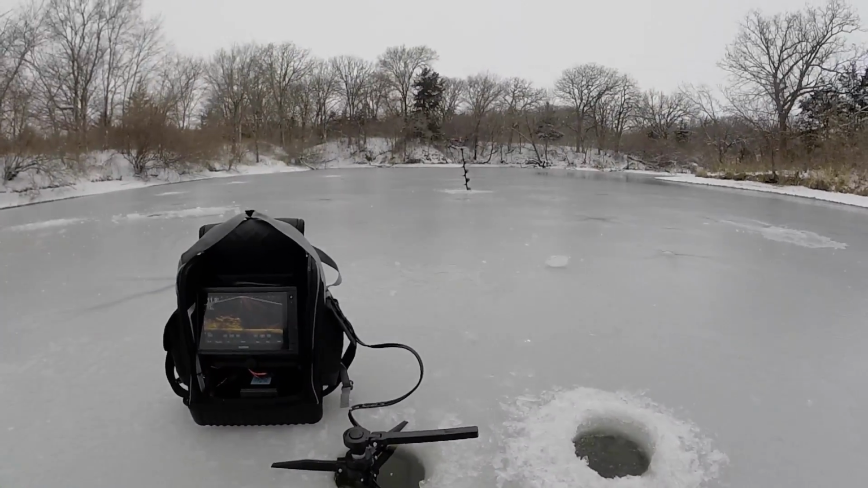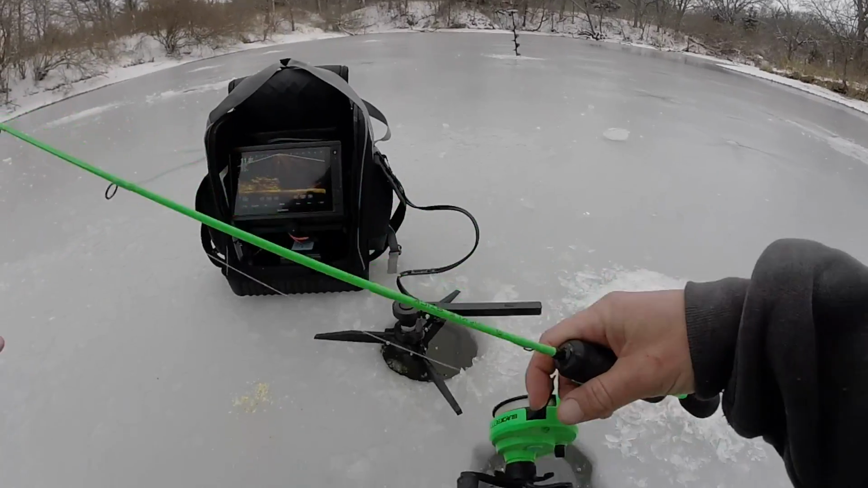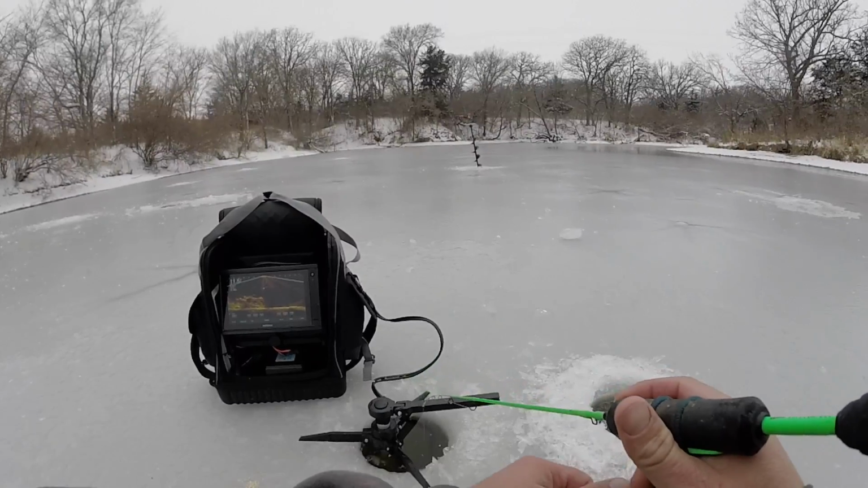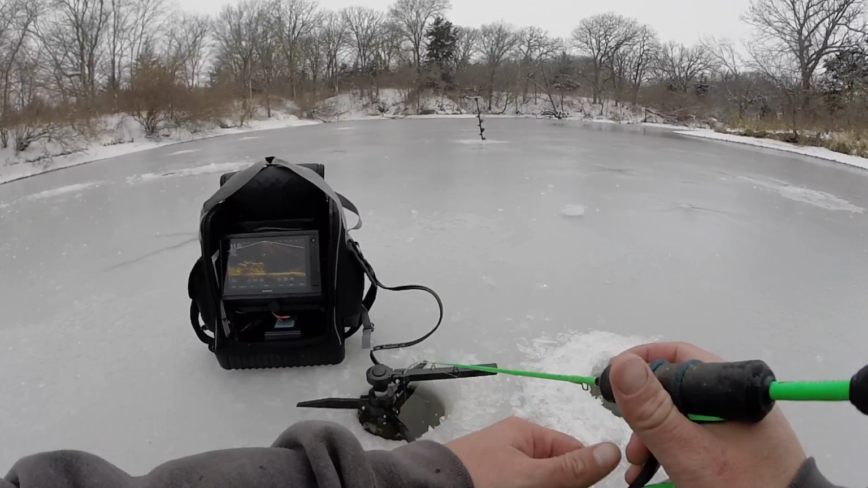But seems like there's kind of a couple different year classes. You got real big, or real big for here. 12 inches is real big in my book. And then you got real small, and I guess now you got schmedium, but hopefully we can find a few more of those 12s. The smaller ones seem pretty aggressive-ish, but they're still taking some work.